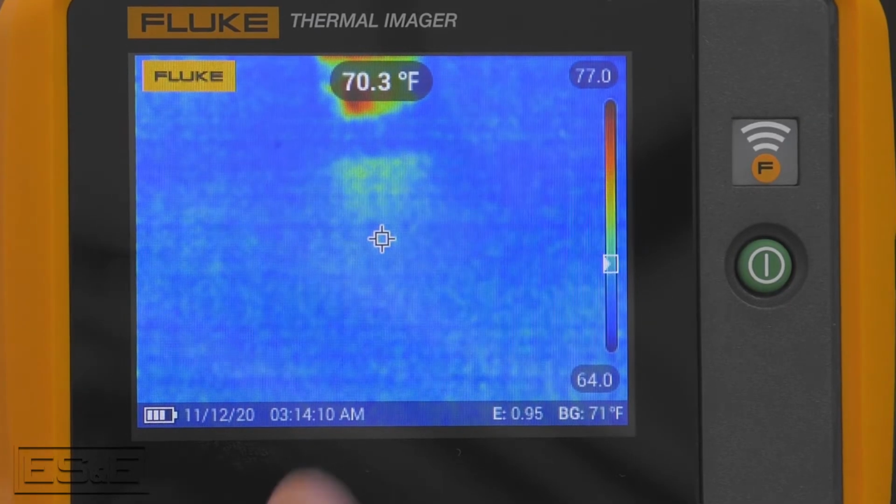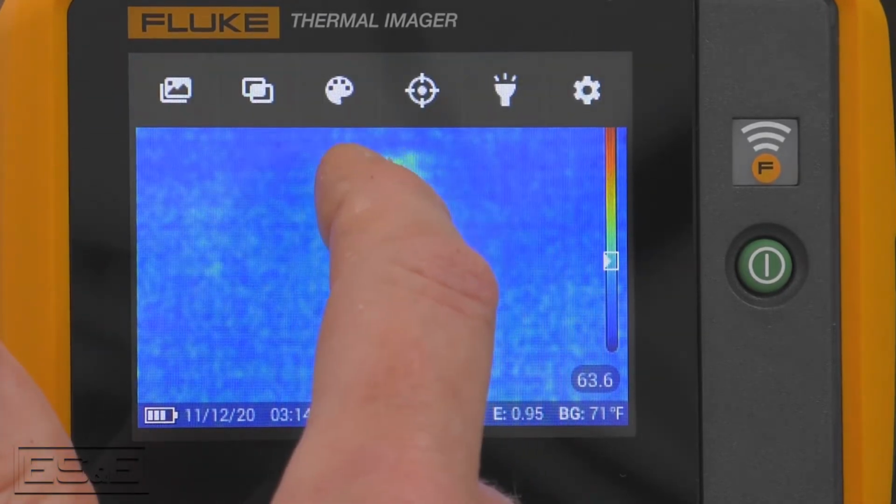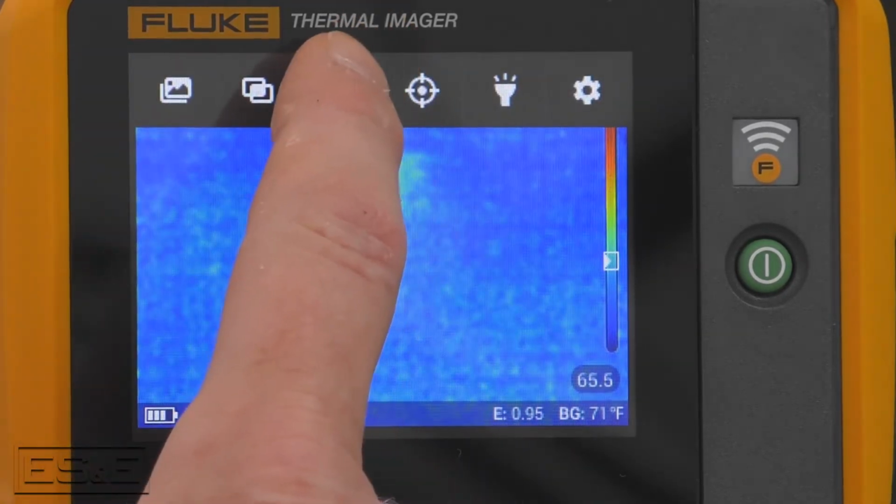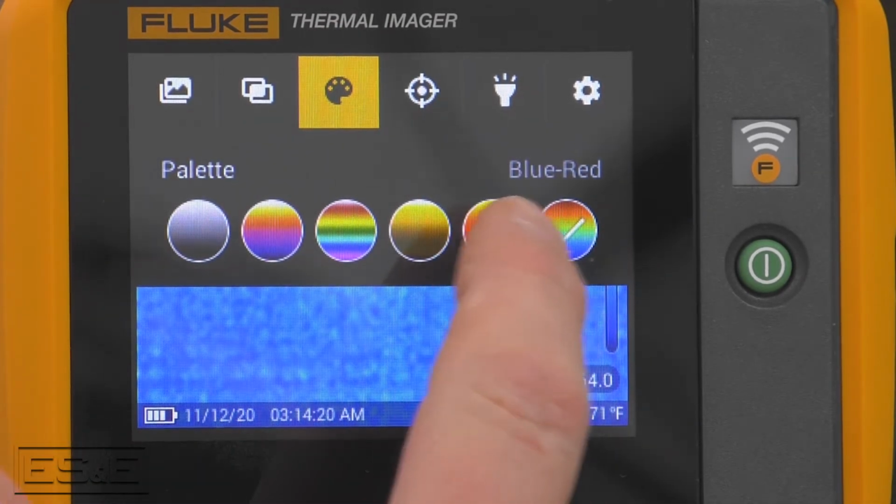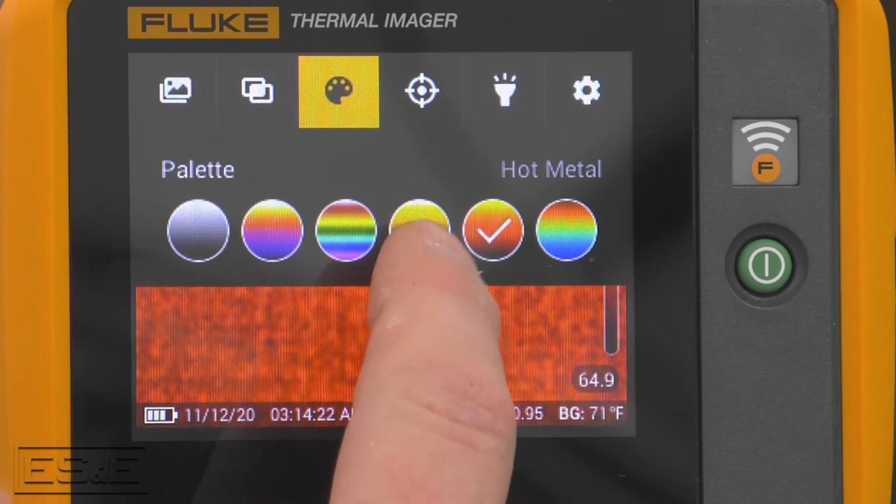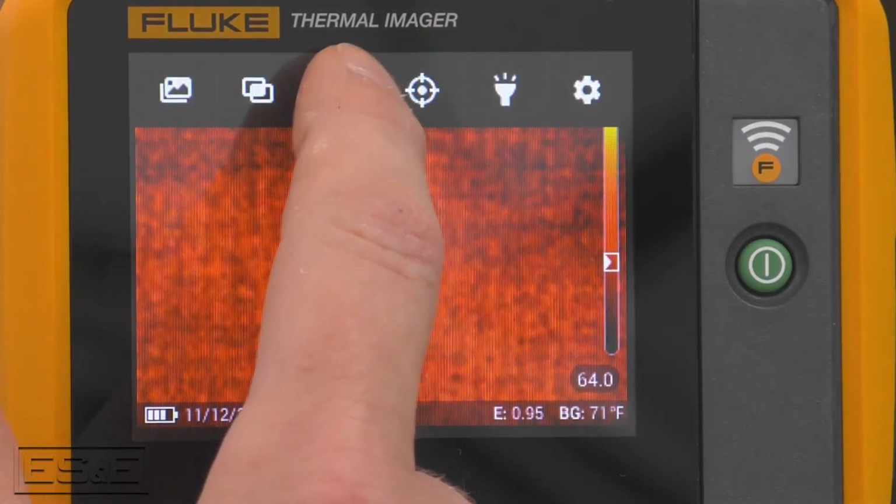You can mess with the display. If you just tap the center, it's a touch sense screen. You get a menu at the top. If you don't like the color palette where red is hot, blue is cold, you'll see a little icon that shows a color palette. You can change your color scheme. That doesn't change anything, just the color scheme.